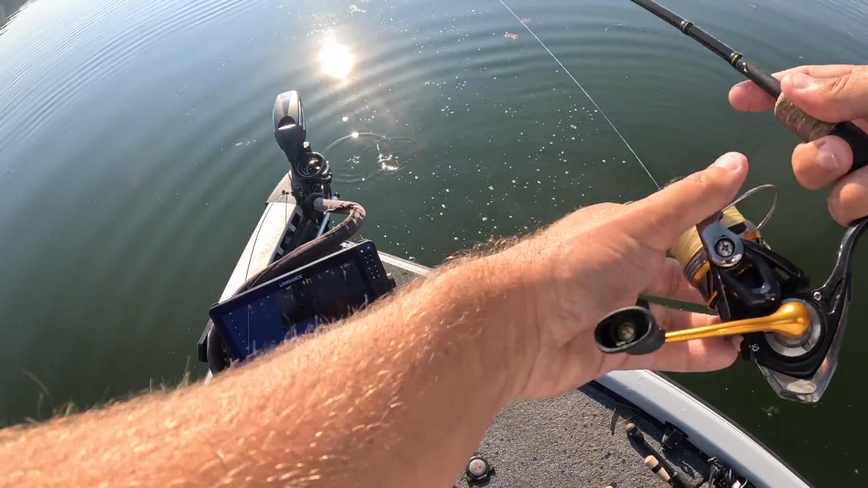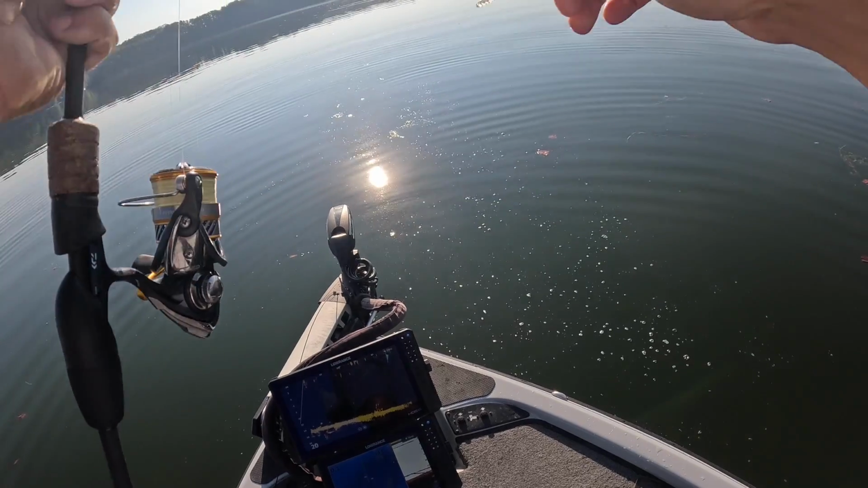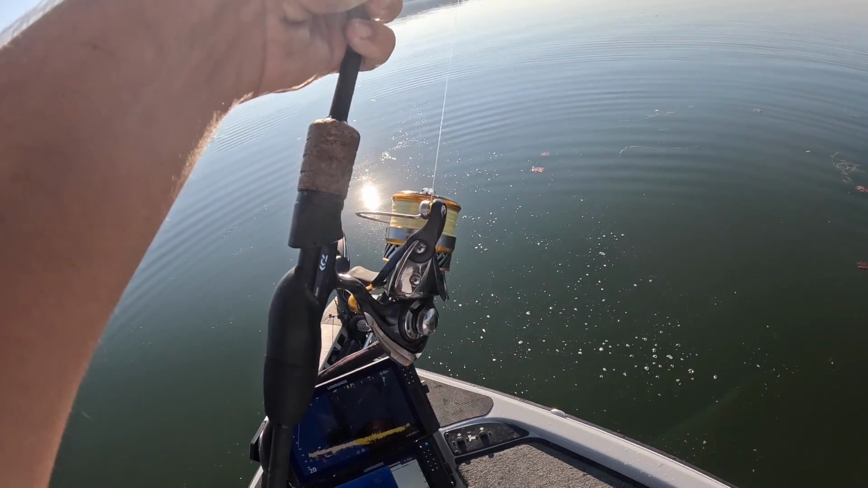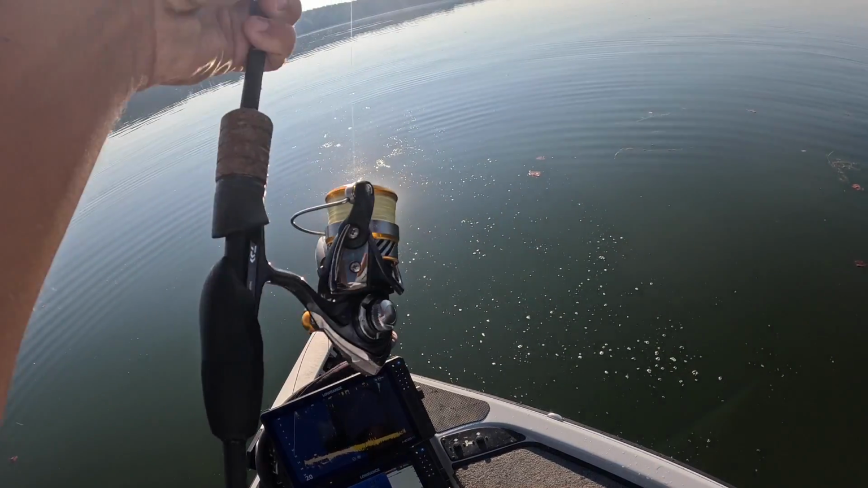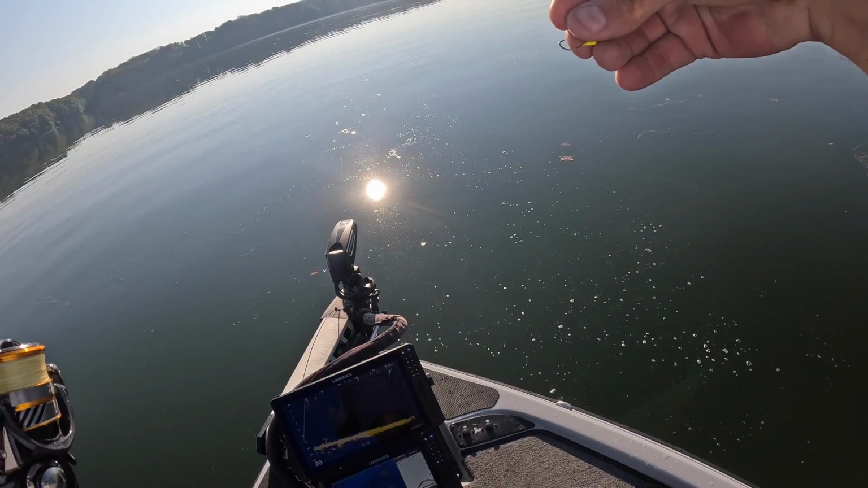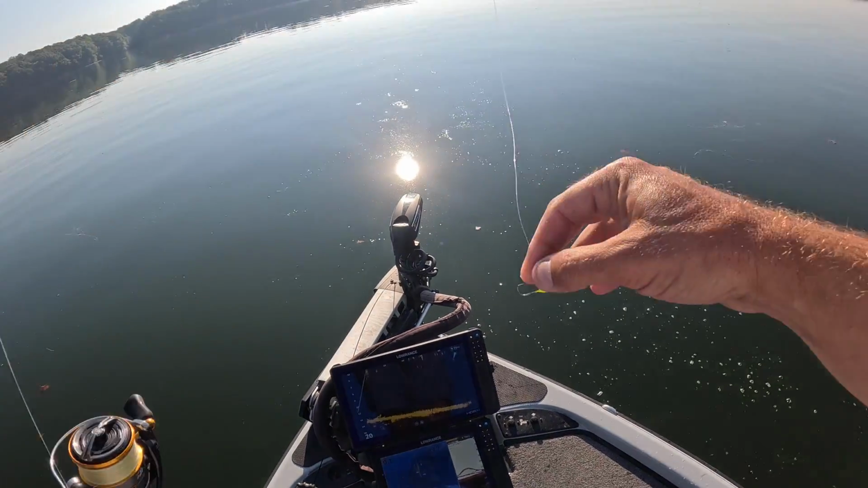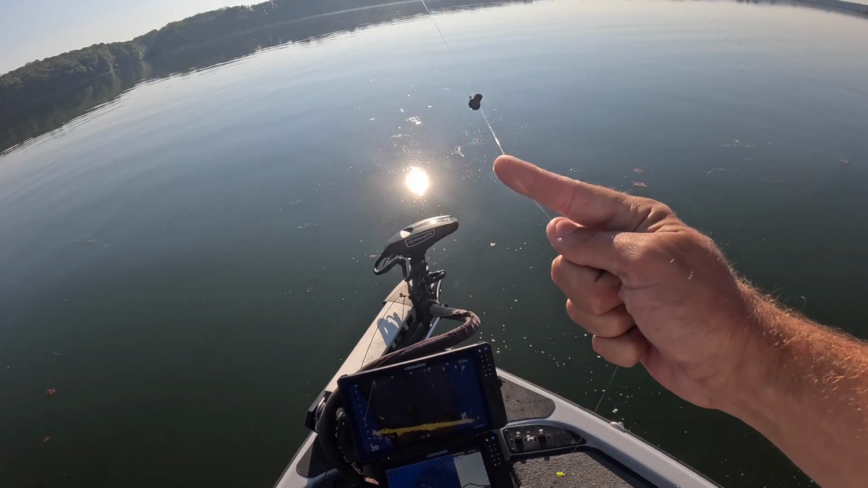I'll run through my rig real quick. If you've watched my videos, you've seen this rig 100 times, but that's a 1/64 trout magnet head with a trout magnet, and they have torn that one all to pieces. I got to get me a new one, so we'll go ahead and rip it off. It's just a natural color. Any natural color trout magnet will work. 1/64 head, size 5 split shot, just up the line.